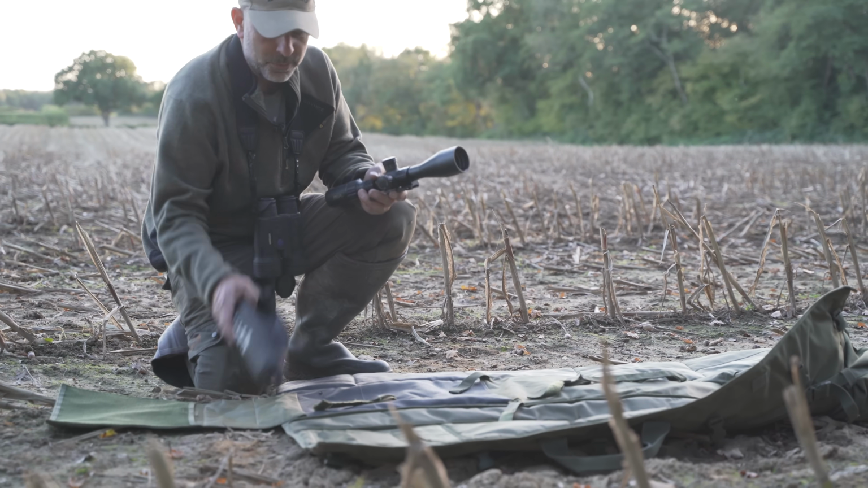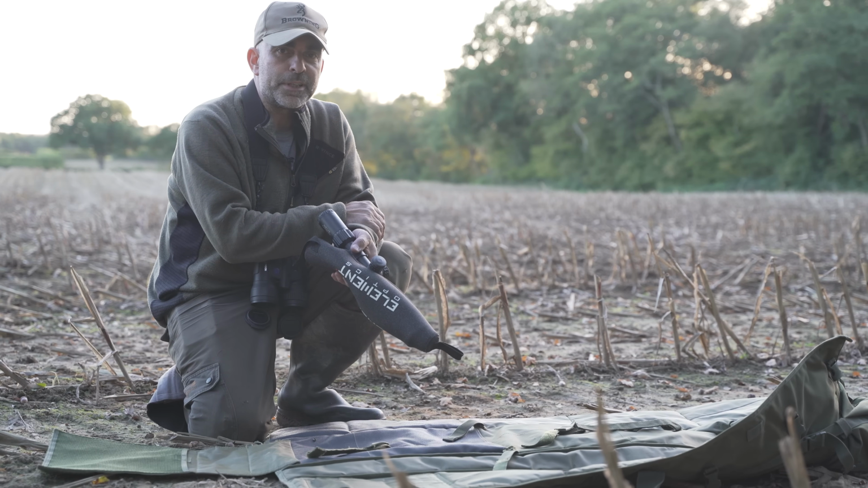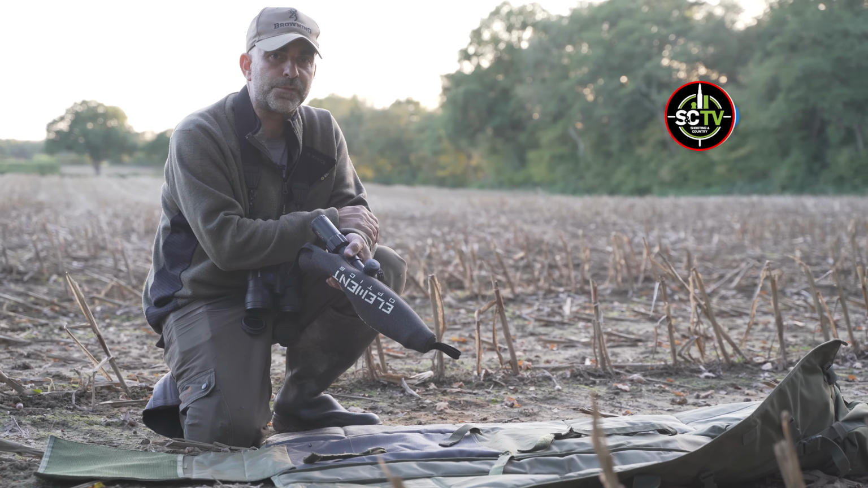Right, well, I think what we'll do now is head off to another bit of ground and have a look, see if we can find a fox.